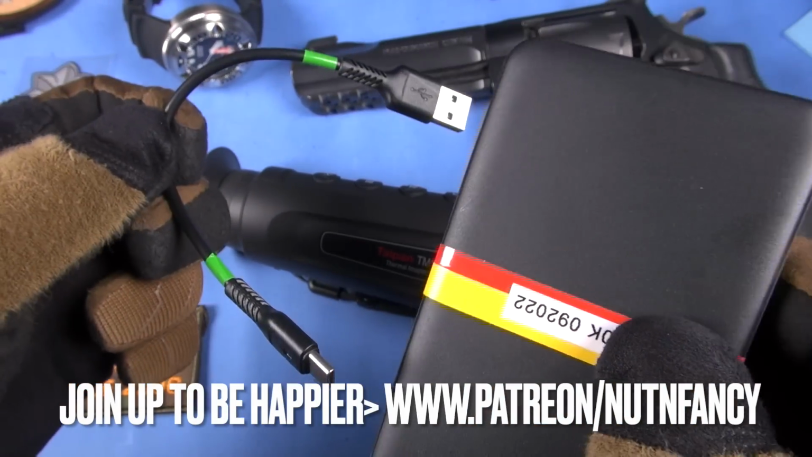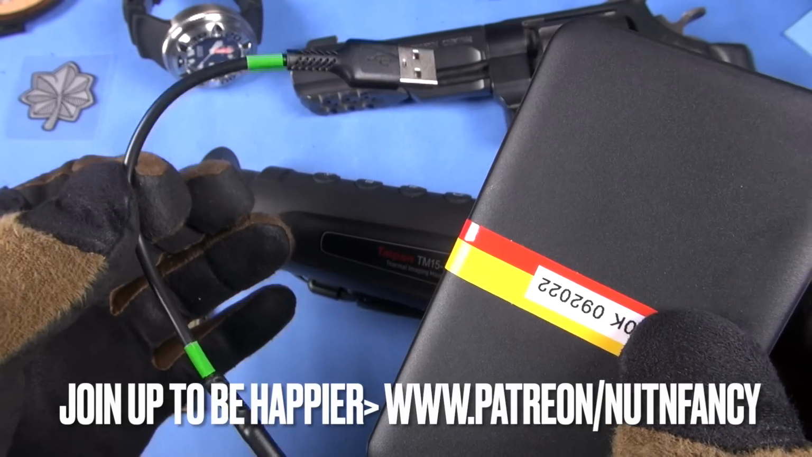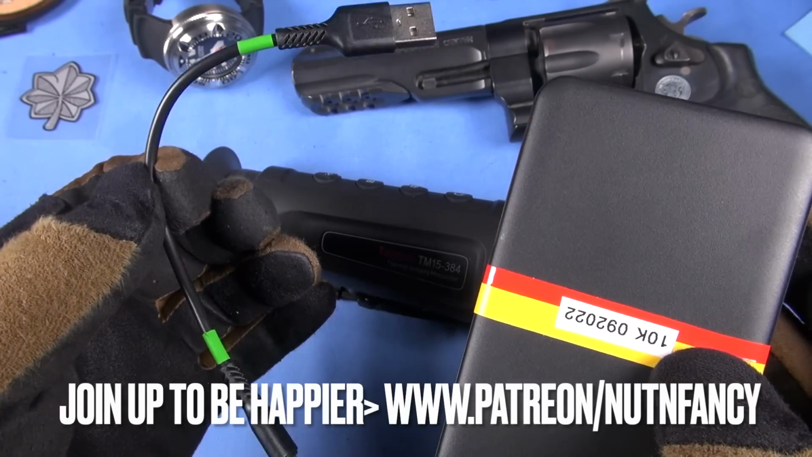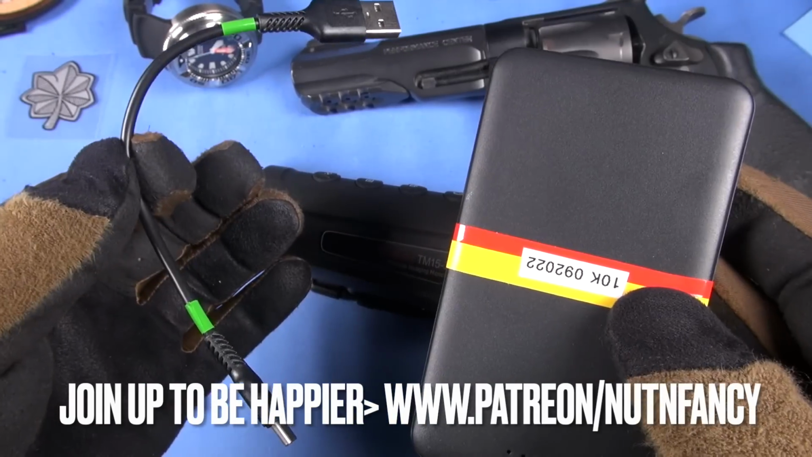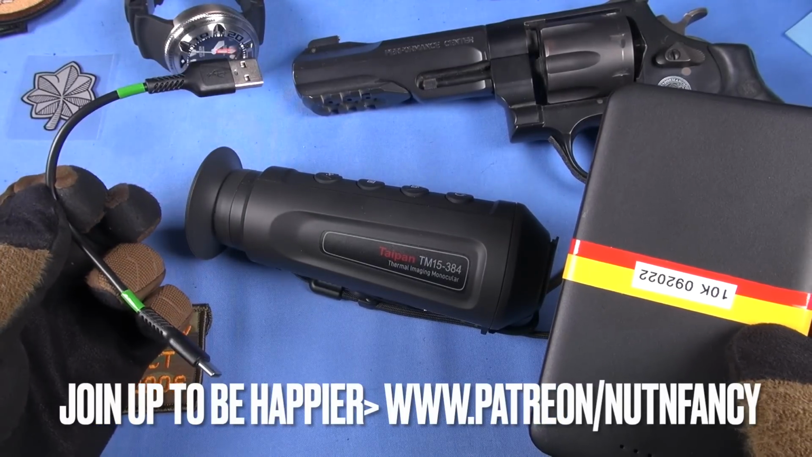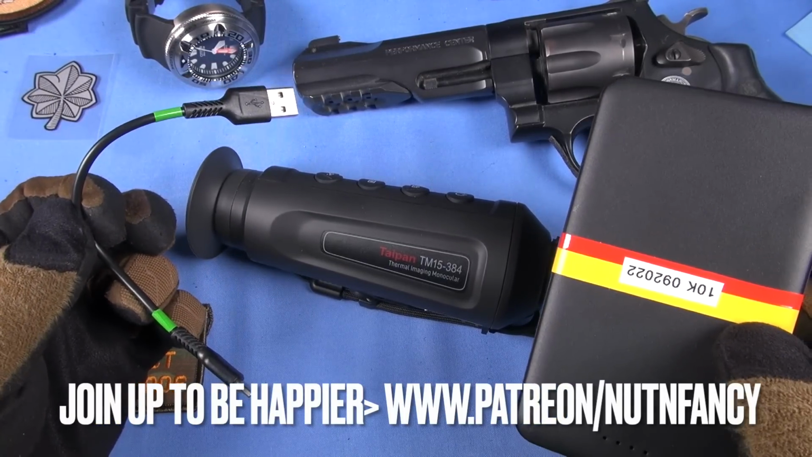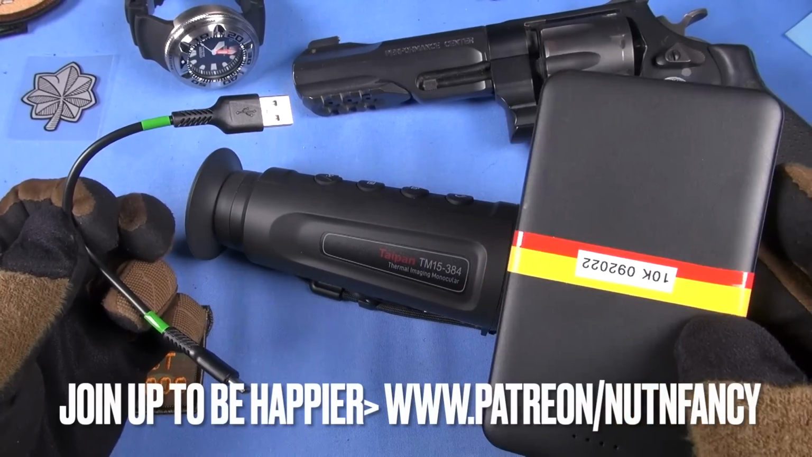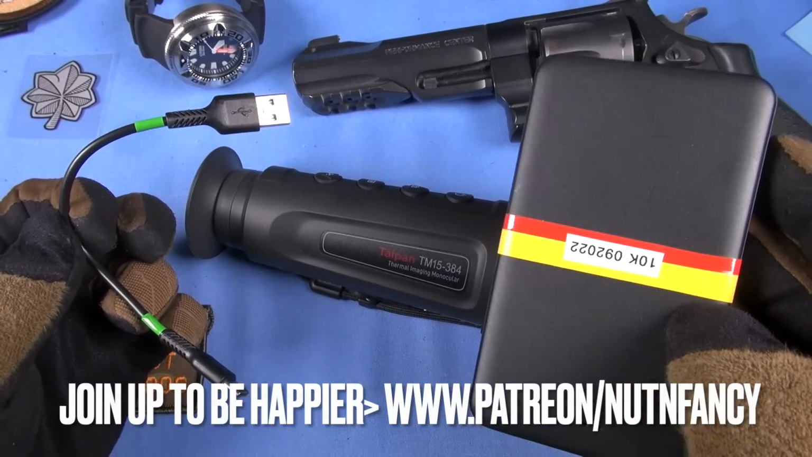It comes with a USB-C charging cable. This isn't it. This is just representative. I always tape mine in green so I know it's not a USB micro or standard. You want to have this with your Taipan at all times. I don't care if the battery is fully charged because this has a power standby function and I didn't really read the manual and I was kind of stupid.